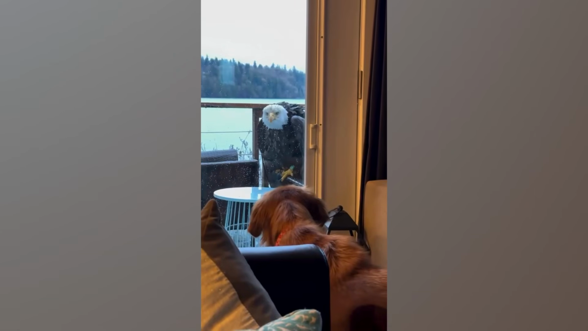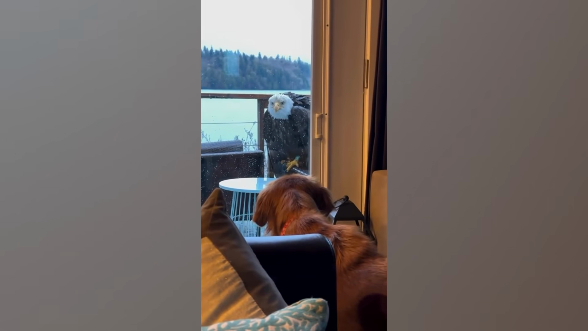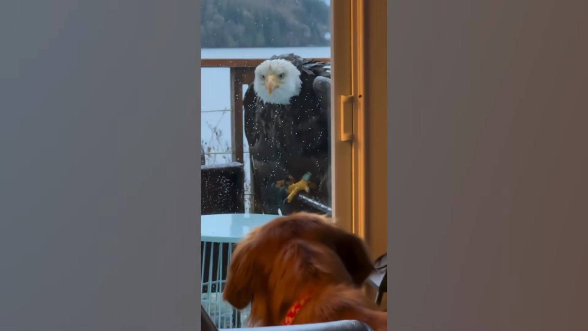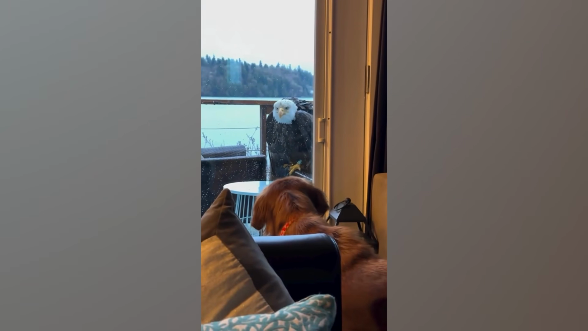Look at this. Look how cool this is. What the hell? Wow. There's a bald eagle on our deck. Does it want to eat Noki? It wants to, probably. Wow. It would if Noki went outside. Oh, she's tagged. She's tagged. Yeah, look at her leg. Could she carry our dog away? Oh, hell yeah, she could.